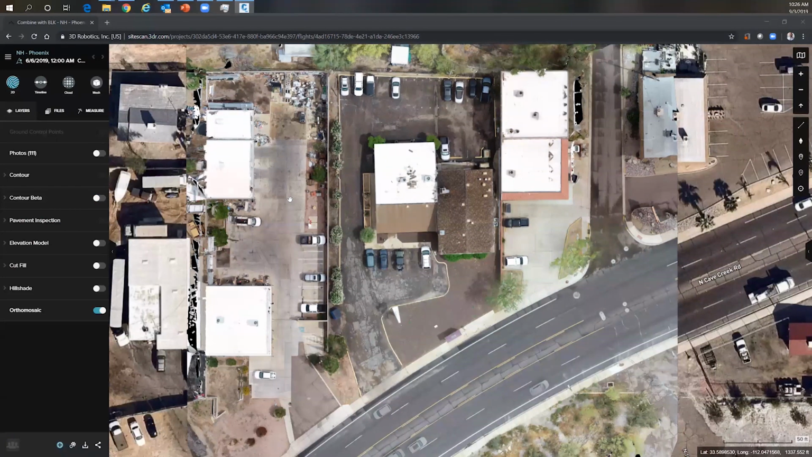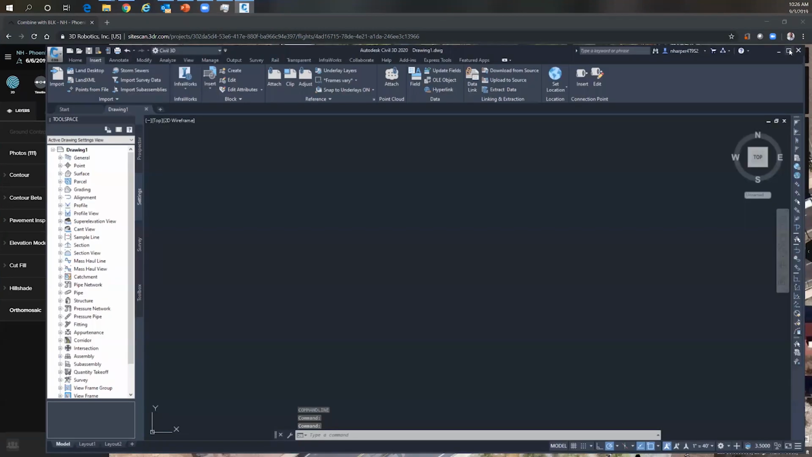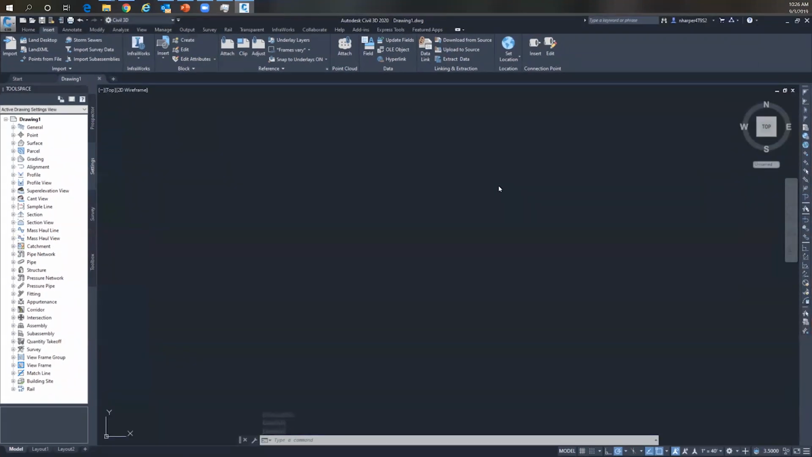We'll give that just a moment to come up. And bring that over to the correct screen here. And so I have a blank drawing at this point.